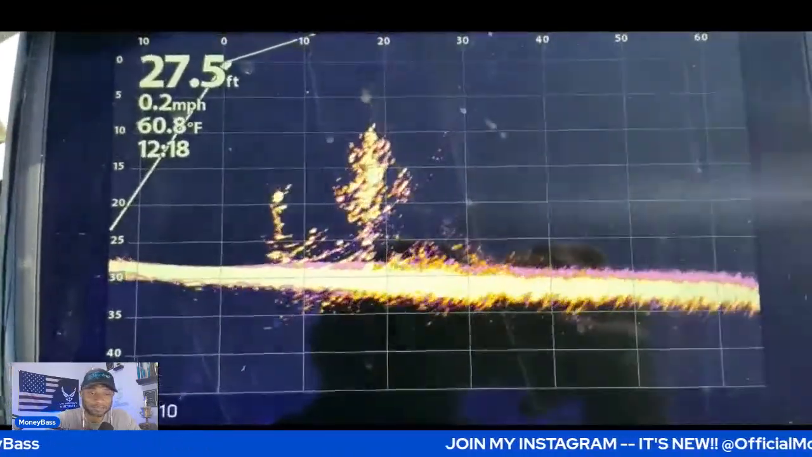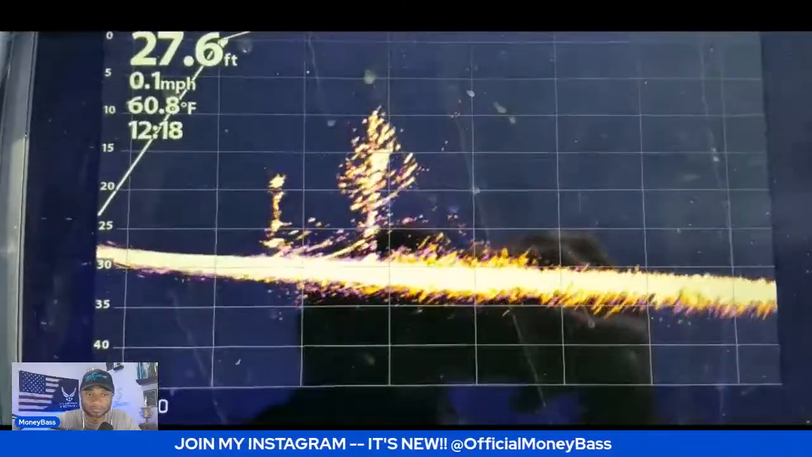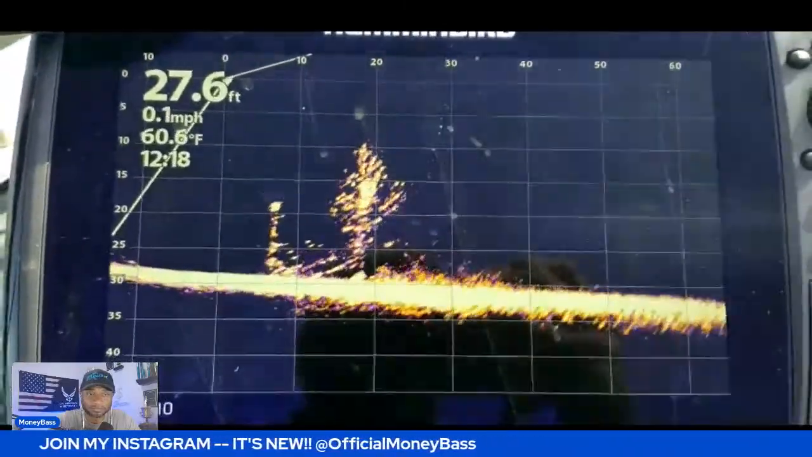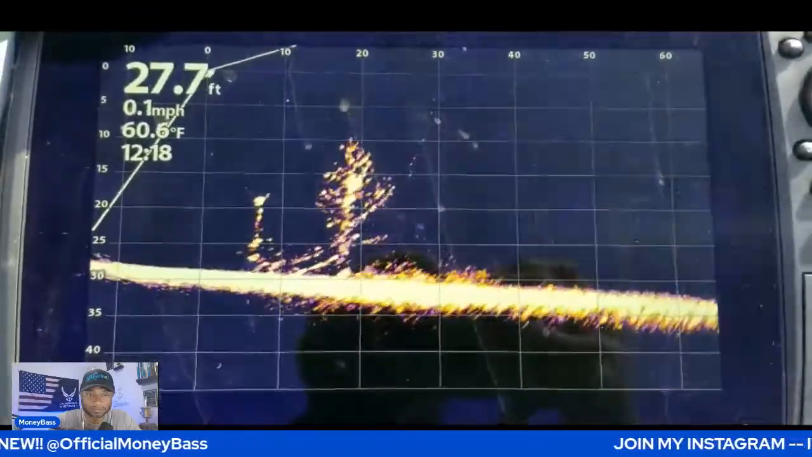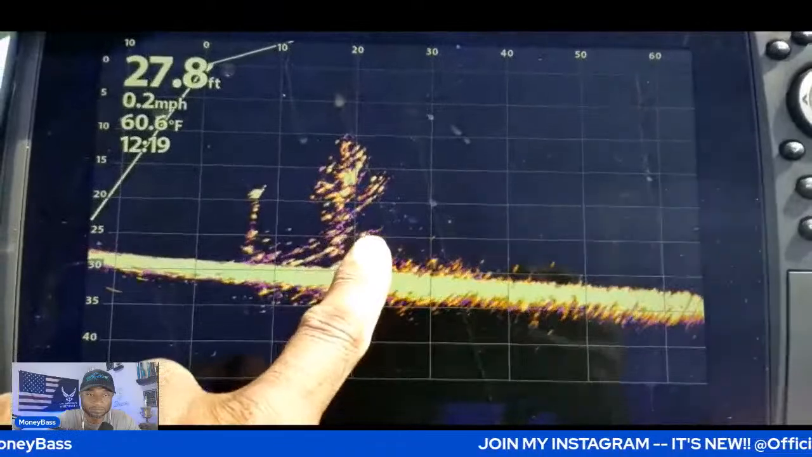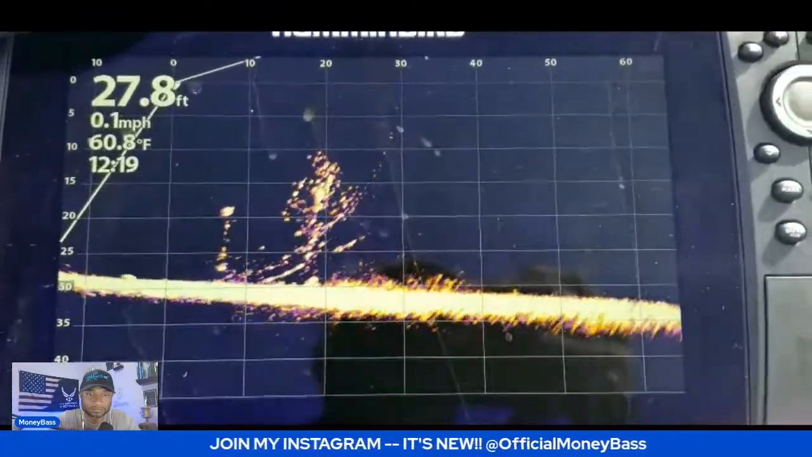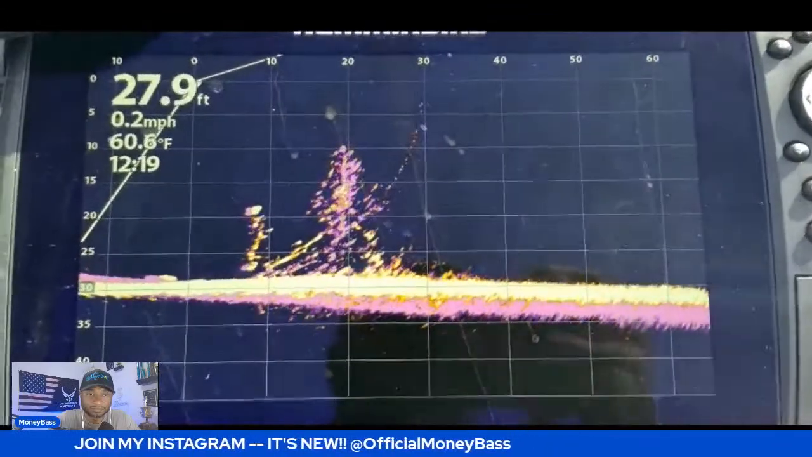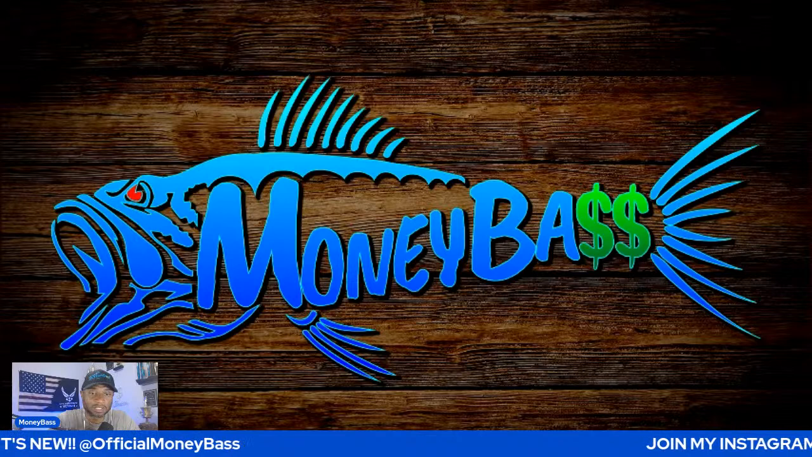So again, I have persistence mode on. That's what that purple haze is. And I just use that to let me kind of differentiate the fish from the structure. So for instance, like you can see that moving right there, that's the fish, and they're inside of that brush pile and they're kind of moving around right now. All right, let me pause that one.